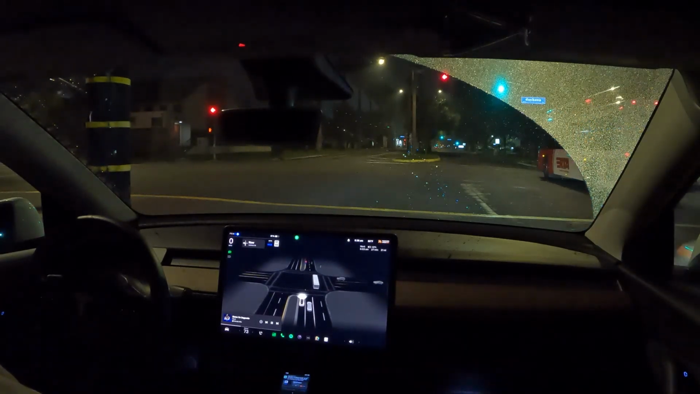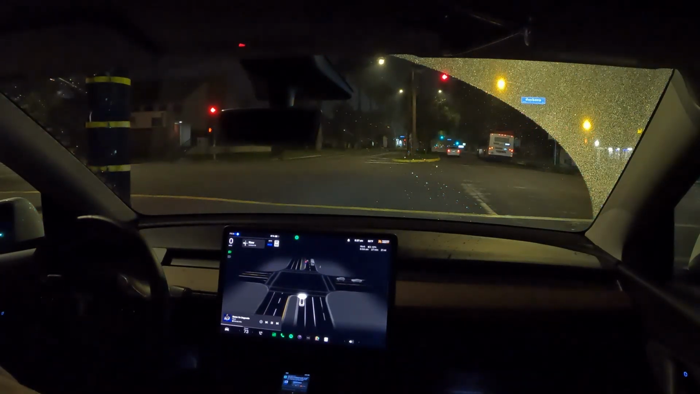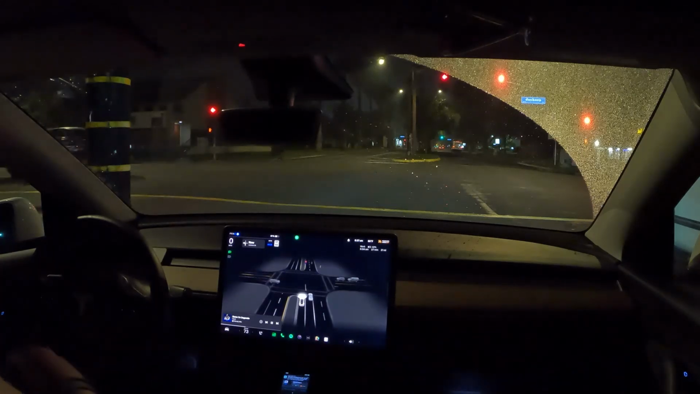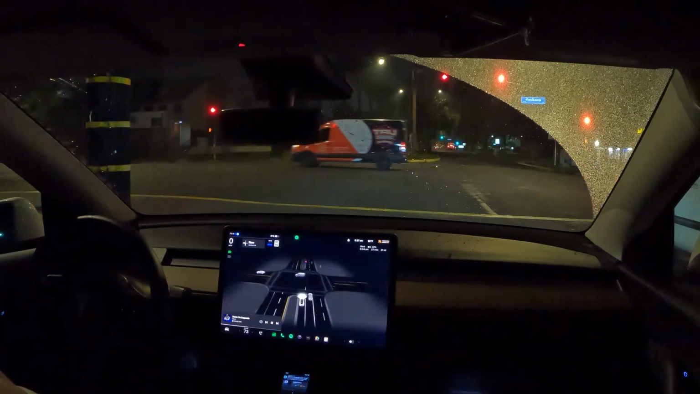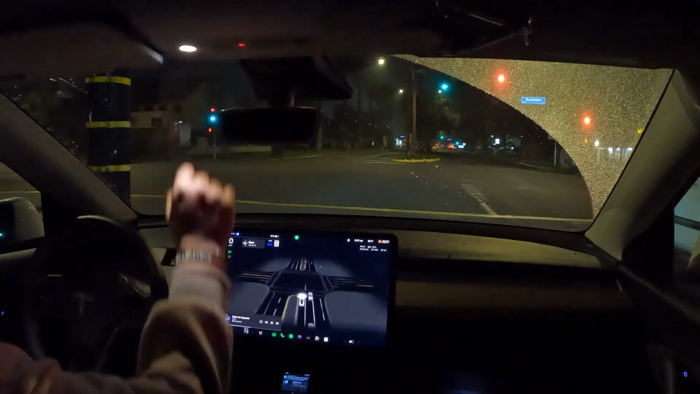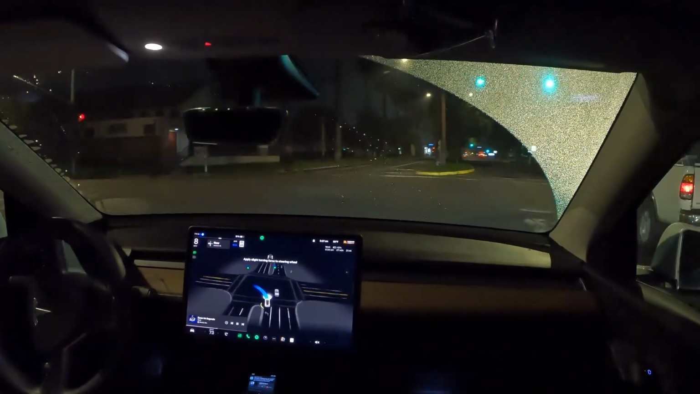Most of it is on the highway. There's some areas where I'll be on the street, some red lights, maybe some stop signs. I do cross a train track, I believe, on this route. So yeah, let's just go and see how FSD does during the night as well. As you guys can see, it is nighttime at the moment. But yeah, let's go.